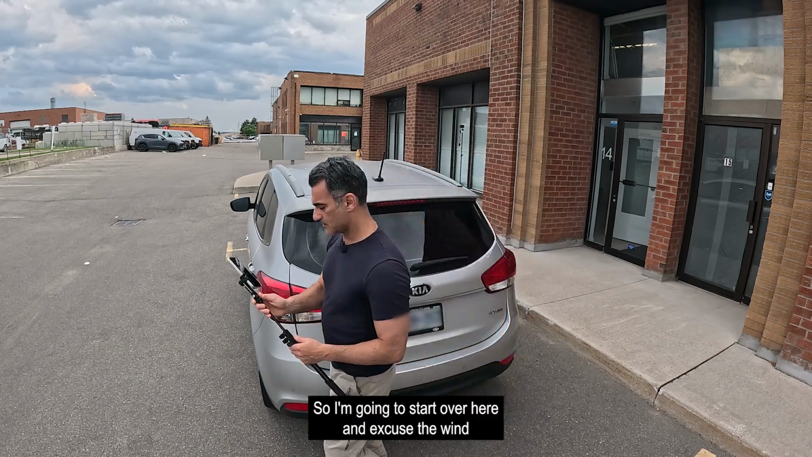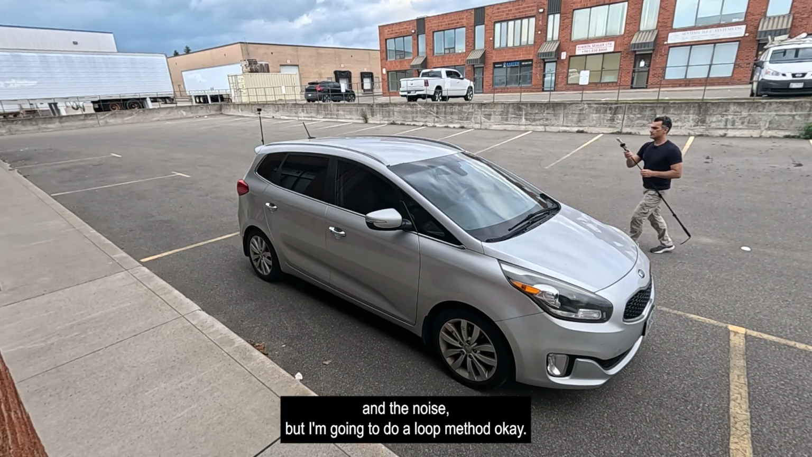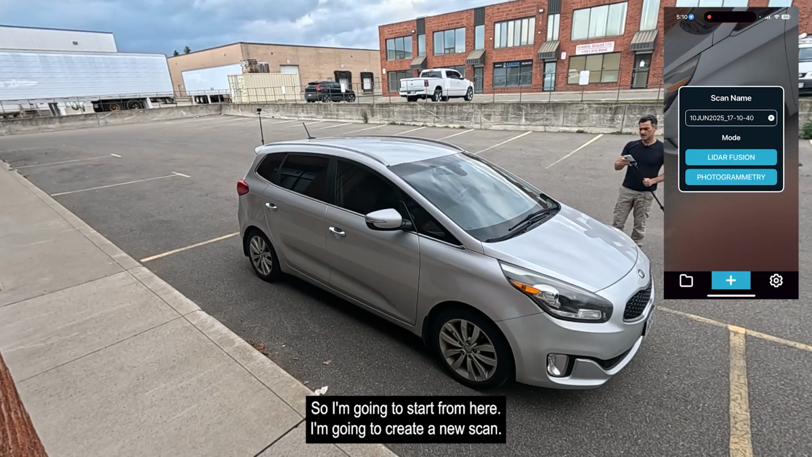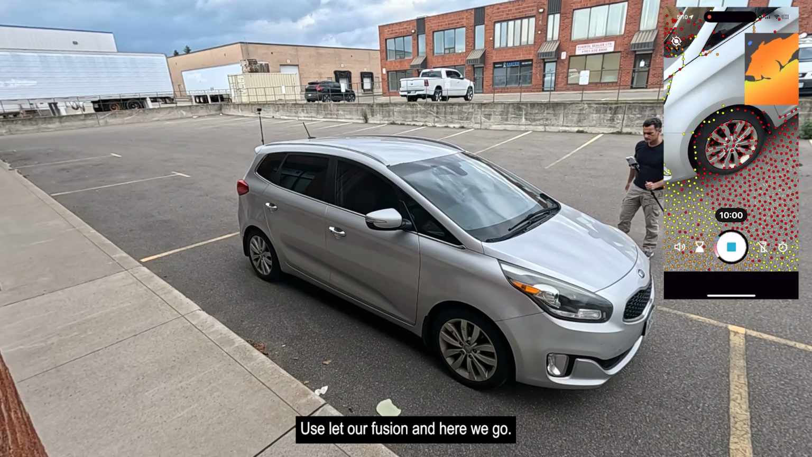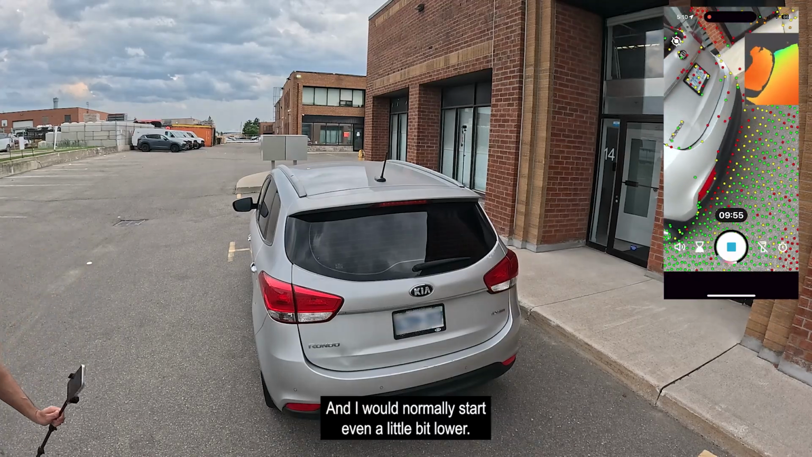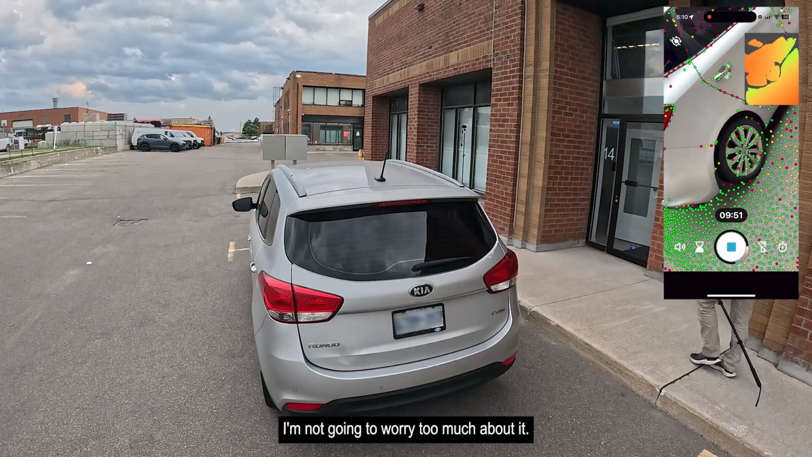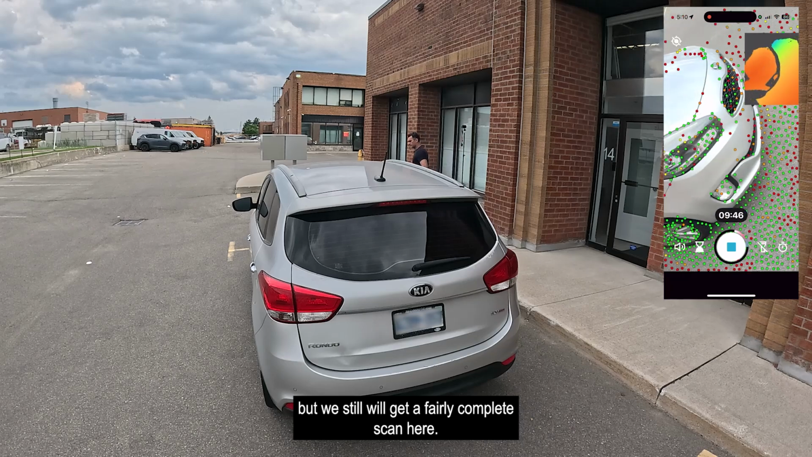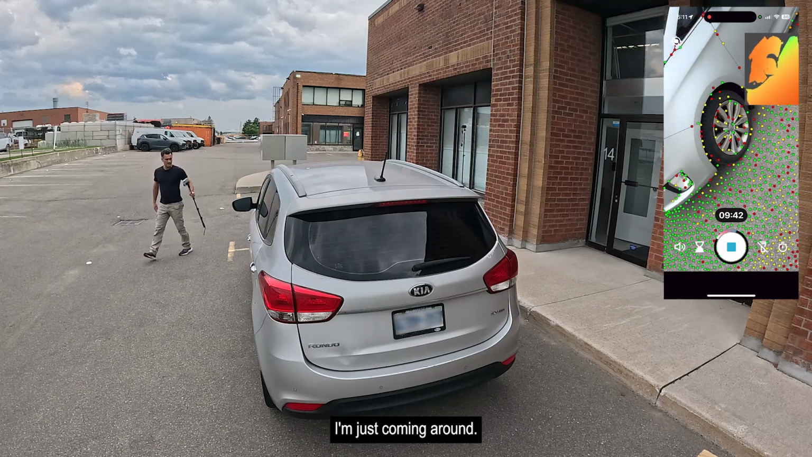Okay, so I'm going to start over here, and excuse the wind and the noise, but I'm going to do a loop method. I'm going to create a new scan. I'll just use the defaults, use Lidar Fusion, and here we go. I'm going to go around the bottom here, and I would normally start even a little bit lower. I'm not going to worry too much about it. This is more about the top than it is the bottom, but we still will get a fairly complete scan here. So that's the bottom loop. I'm just coming around.